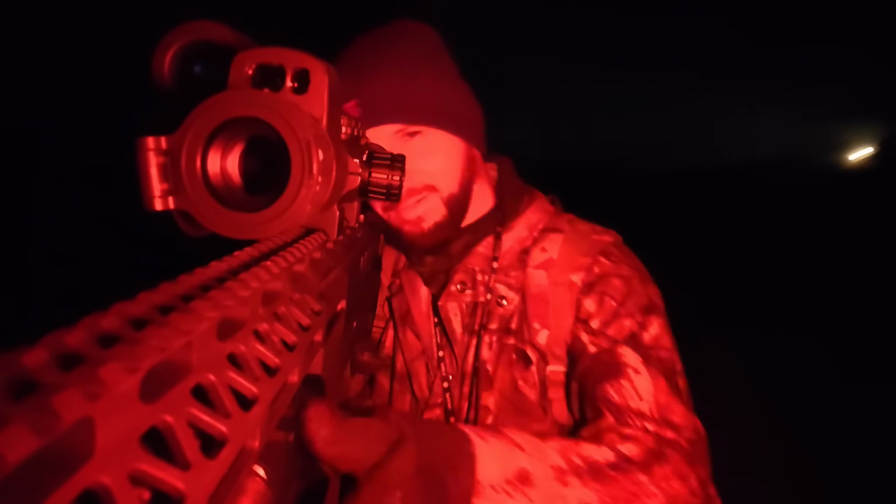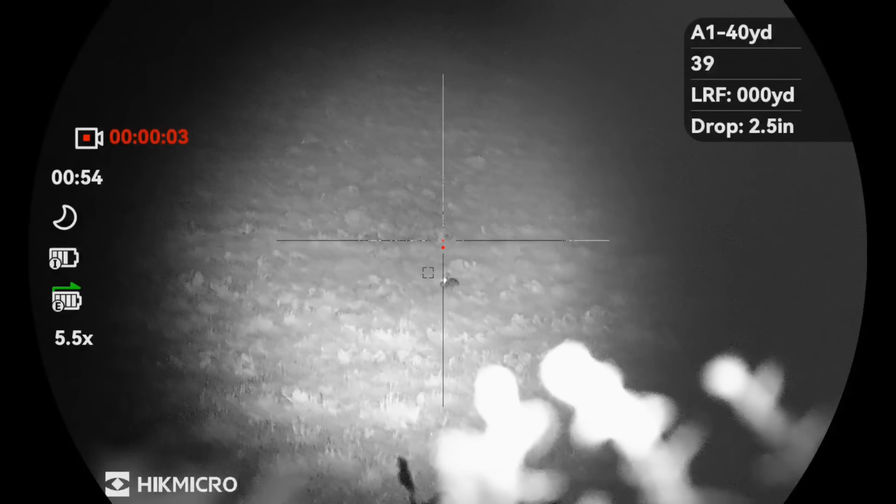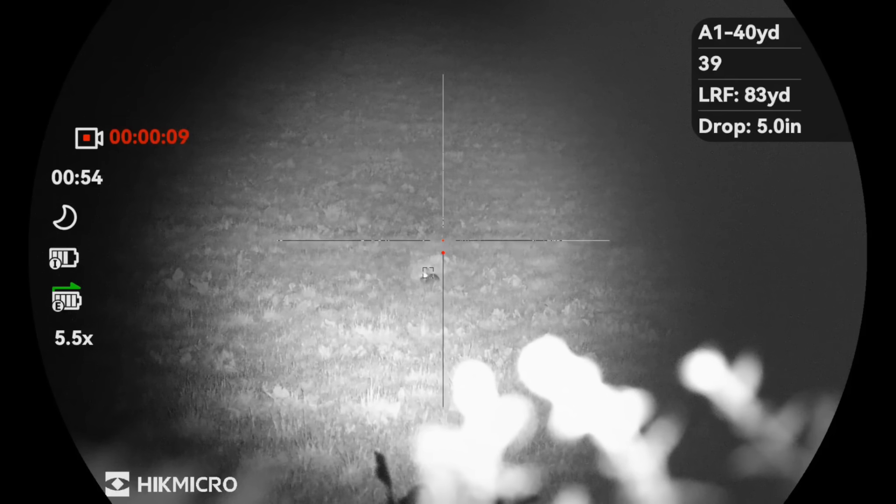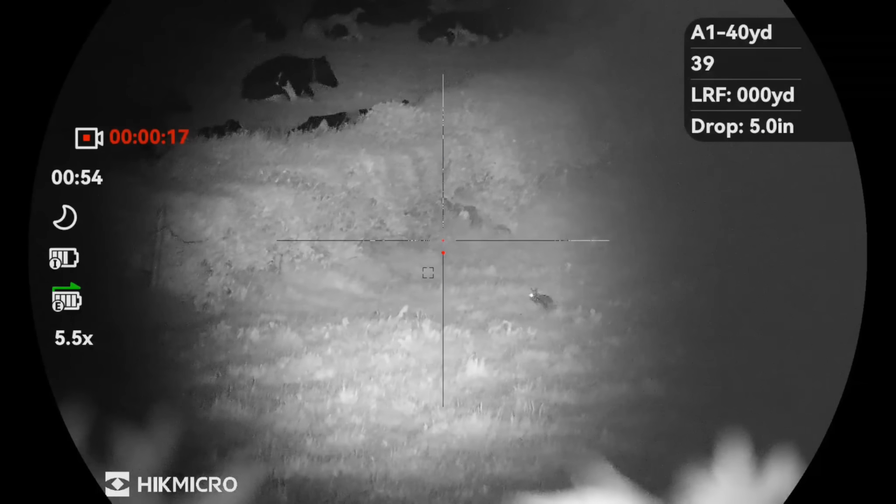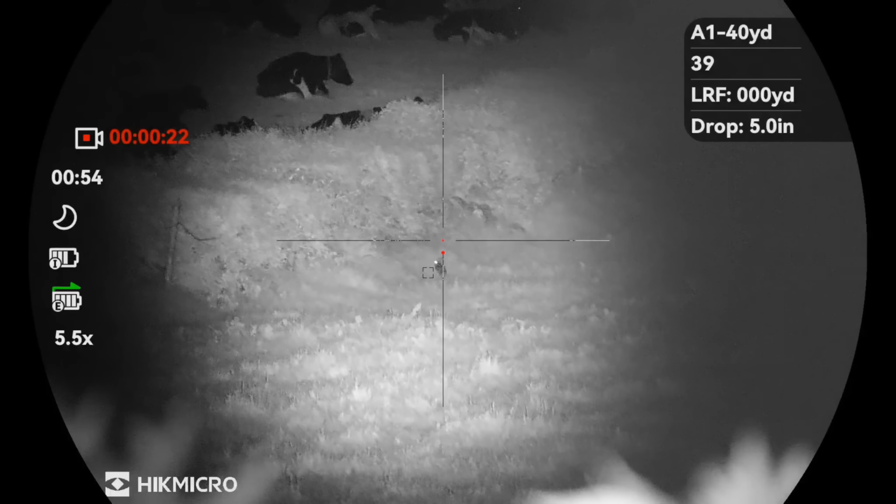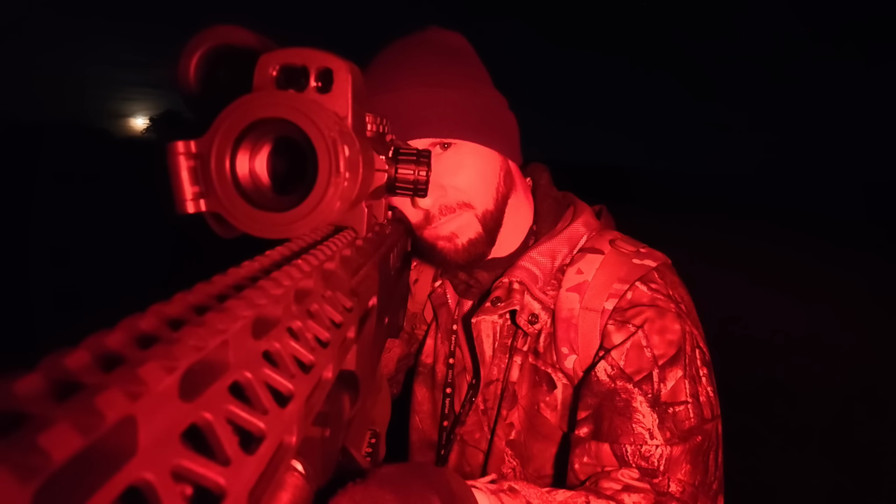There's a rabbit actually over here somewhere. There it is. Let's just range it. It's at 83 yards. No, he's running. I can't shoot that now because the cows are on the other side. No, not taking that risk. 82 yards.